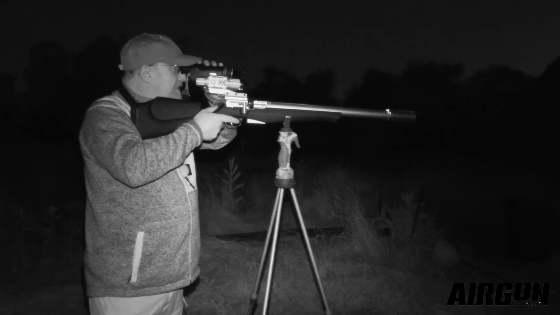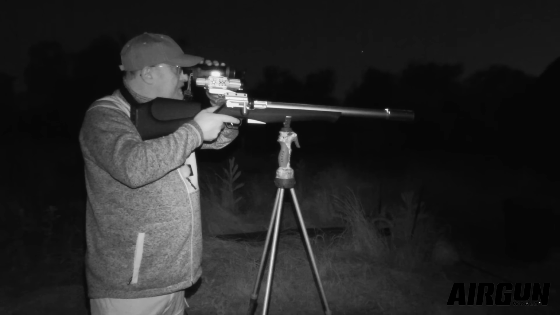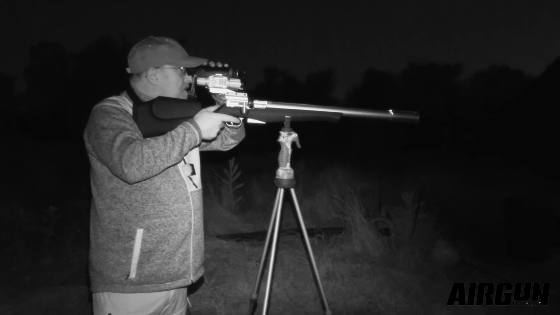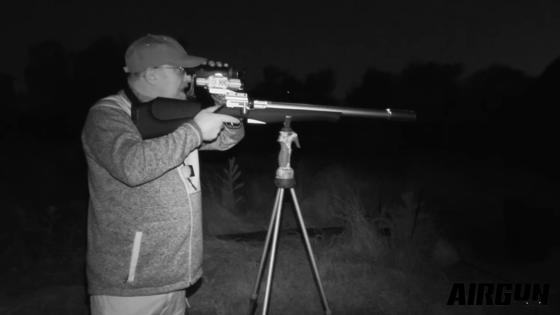Trouble is, although this DRS is really quiet with the silencer on, as soon as I shoot one, the sound of the impact's echoing around the shed. So I think I'm going to give it a little while to settle down again and go and have a look around in the yard.